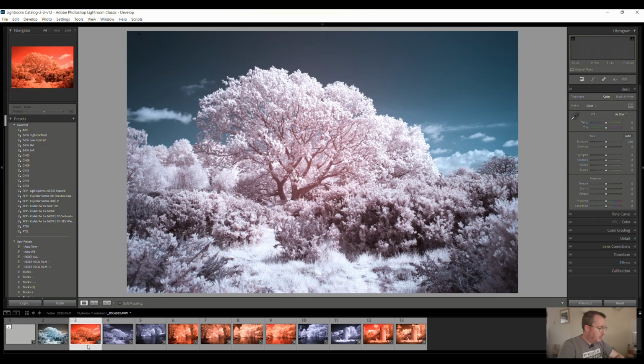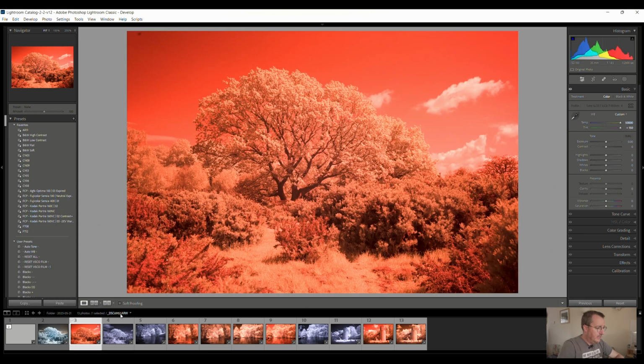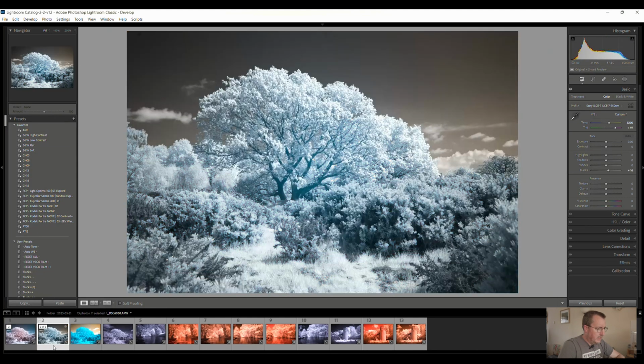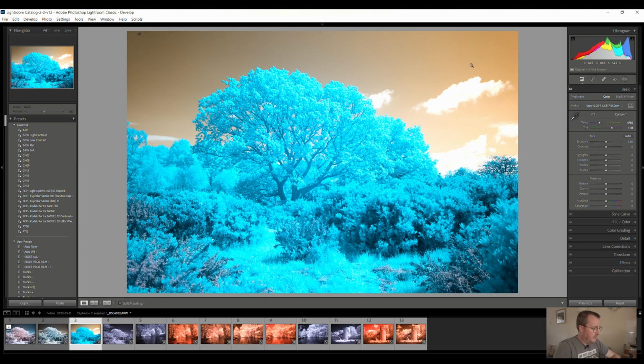Okay, so let's repeat the process now with the 590. Was it 590 or 580? God, I'm useless at remembering these things. Okay, same process as before. So pick a white balance off something neutral like a cloud. You'll instantly see the colours on this compared to with the 720 are a lot more vibrant. So although the foliage has gone a slightly bluish colour on the 720, it's gone very blue here, and we've got a lot more orange in the sky.